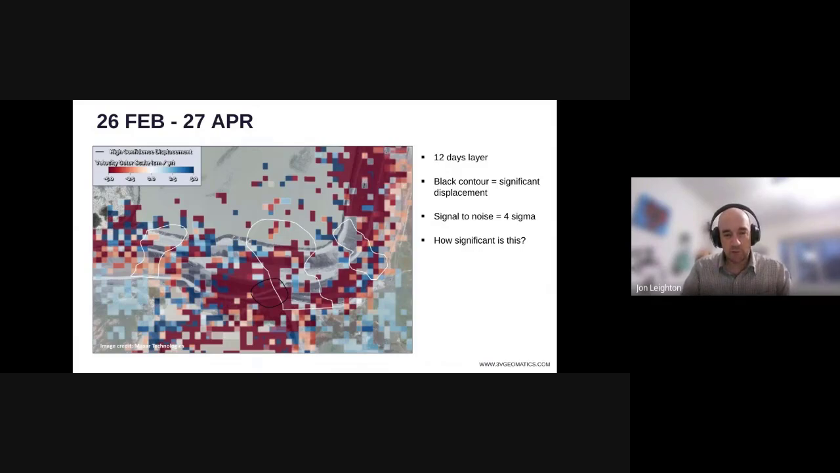But we managed to overcome those, and this black contour highlights significant displacement, which is 4 standard deviations above the background noise. So don't worry too much about that if you're not familiar with statistics, but just know that that is highly significant. So here we're saying that despite background noise, the displacement rises above it.